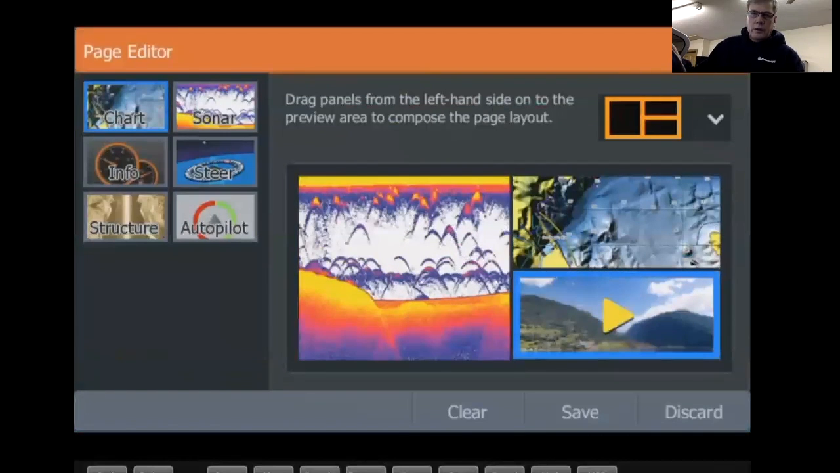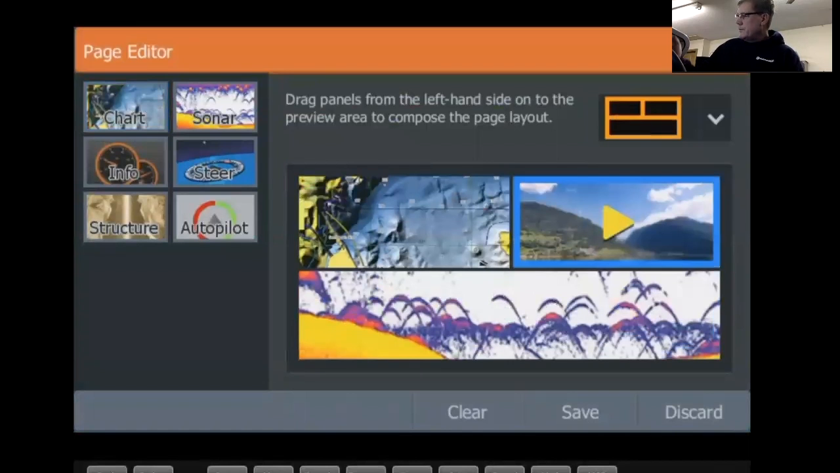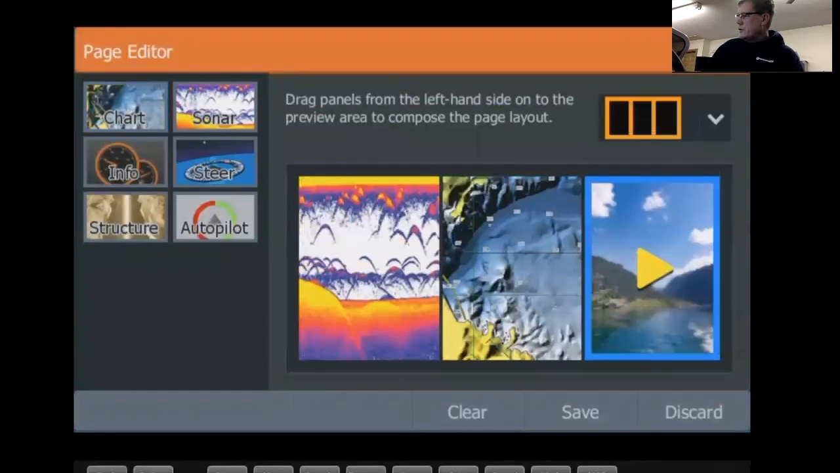So next little thing here, little orange box right above there, you get the 3 squares. If you tap and hold on that, you can see the different configurations. You can do 2 small on top and 1 long one on the bottom. You can do 3 vertical panels. And again, remember to adjust the splits, you can change the panel sizes once you get this done. And then you can save it. You tap on save.